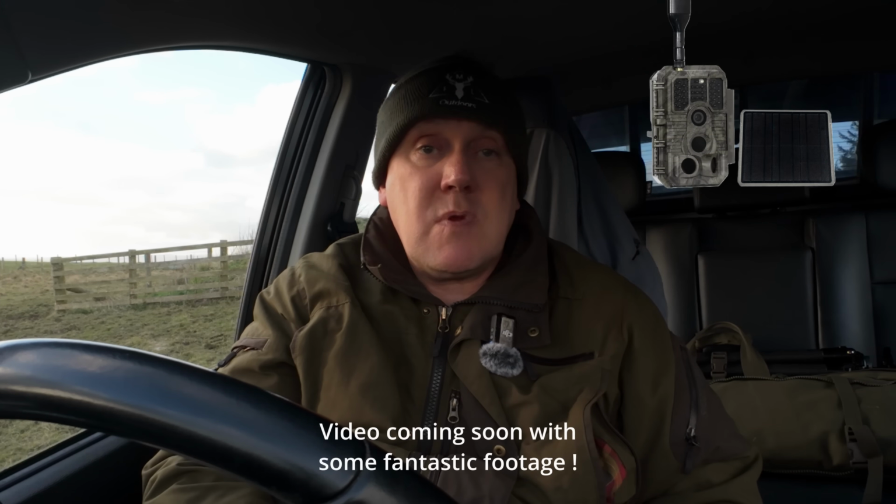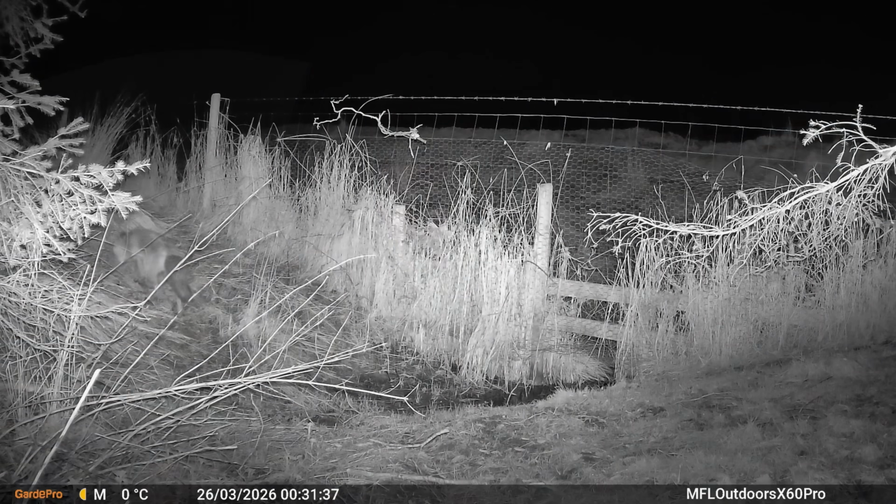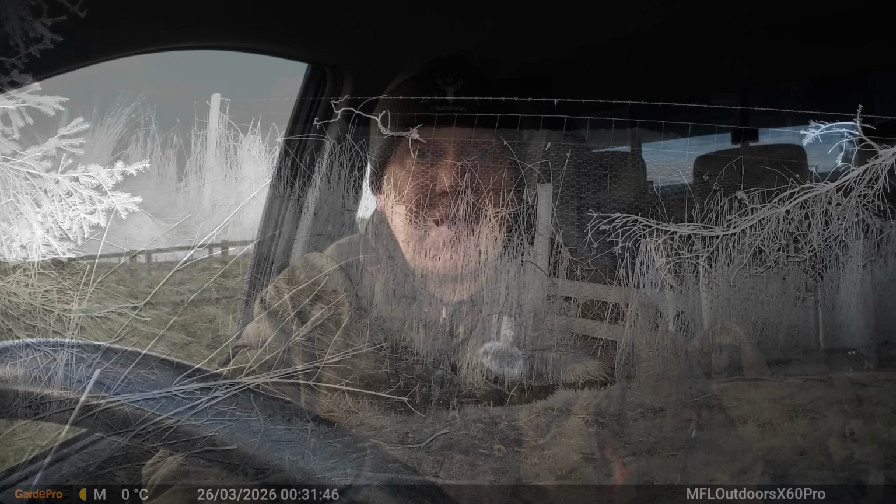I picked up some on the trail cam, the Guard Pro X60 Pro Max that I had out. There was a couple there: a heavily pregnant vixen, and then a rather scrawny looking dog fox. I think it was a dog fox anyhow. It didn't look like he'd been eating too well. But anyhow, we'll see what's kicking around. I have a feeling they're hiding somewhere in the wood, so they may come out tonight.